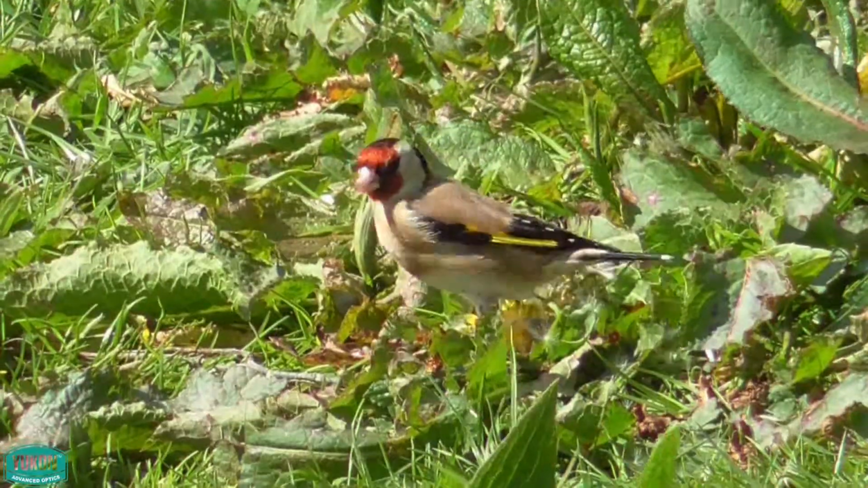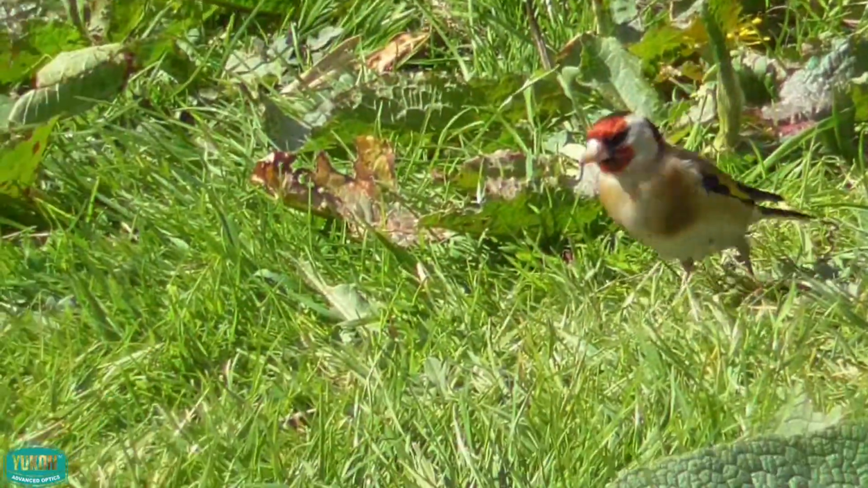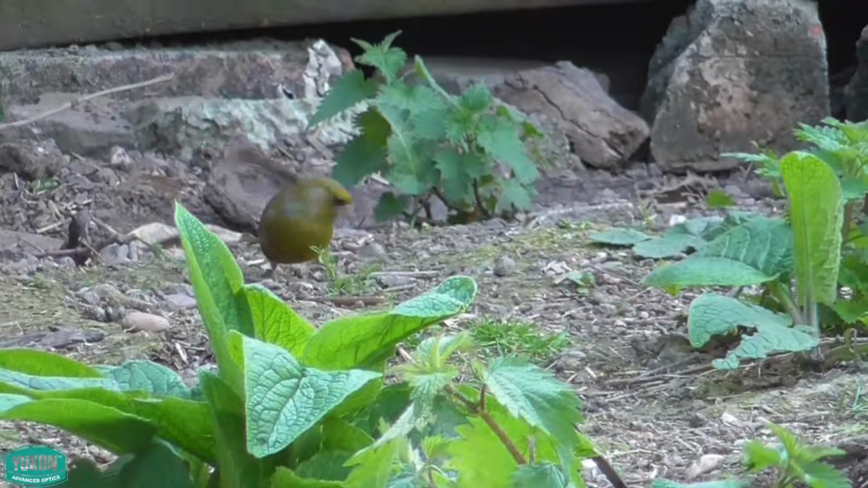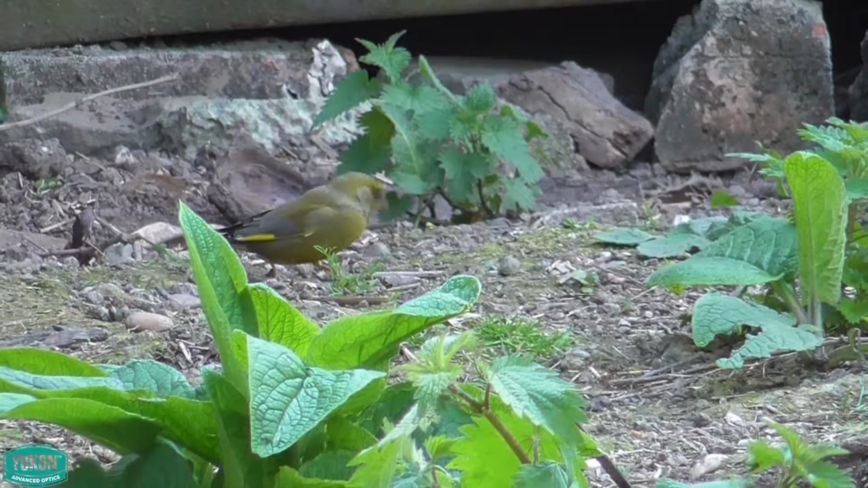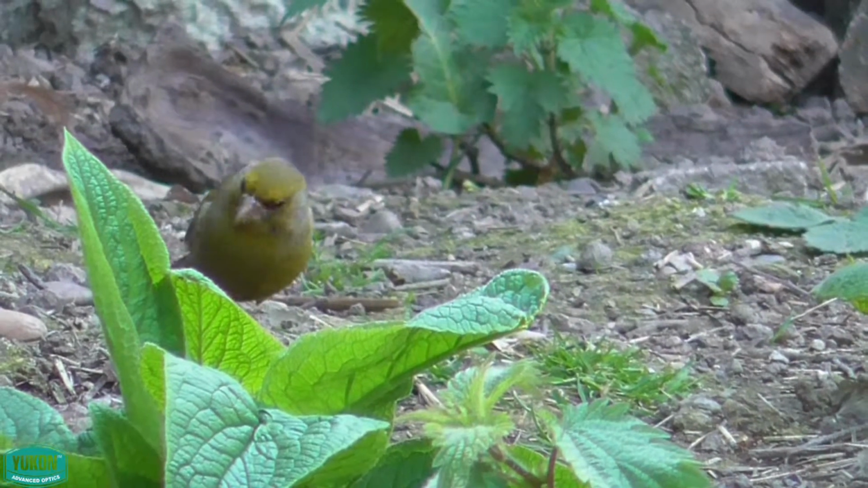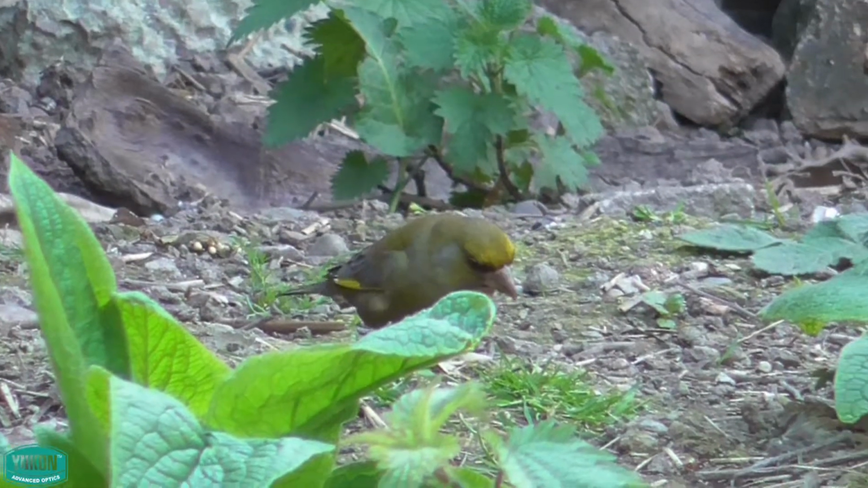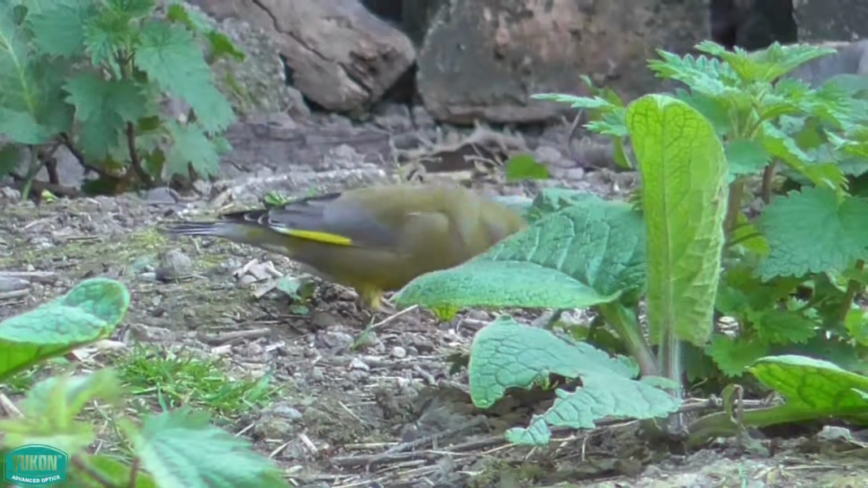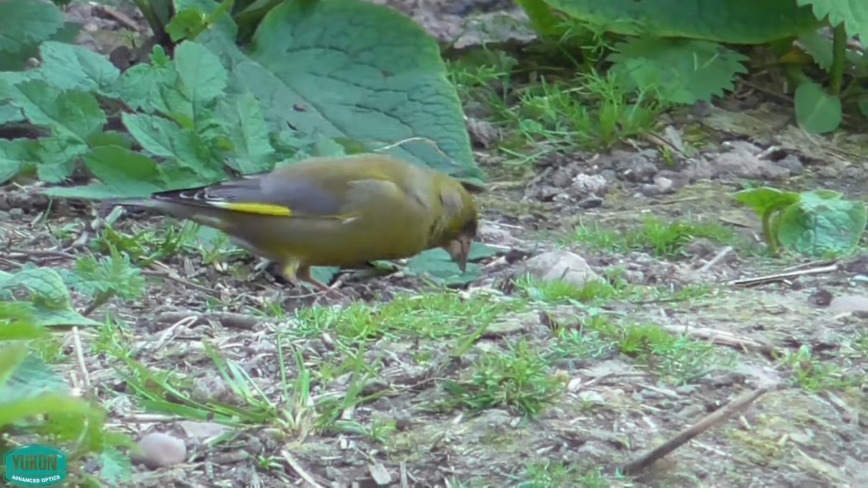Now, one of the reasons the magpies get taken on here, on this particular shoot, we've got quite a few finches nesting in the edges. Nice little dicky birds, the finches. That's a greenfinch, I think. I'm not up on my finches, but the magpies can be buggers on this allotment. Now, wood pigeon.